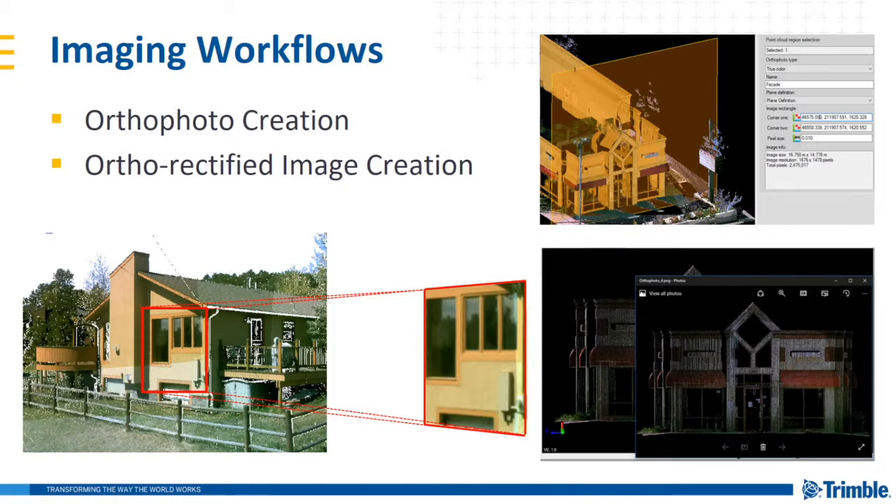The ortho-rectified image provides a flexible medium on which you can make measurements and create line work for deliverables, and then, just like the Ortho Photo, you can export the image in a DWG or DXF format to share with third-party users or use within TBC.